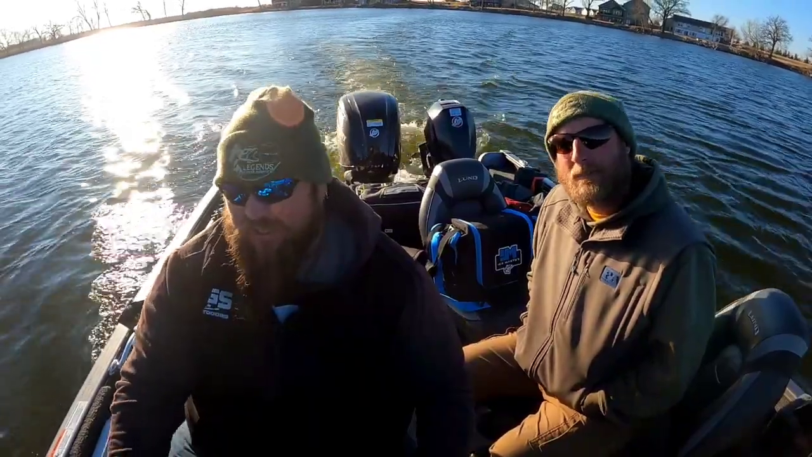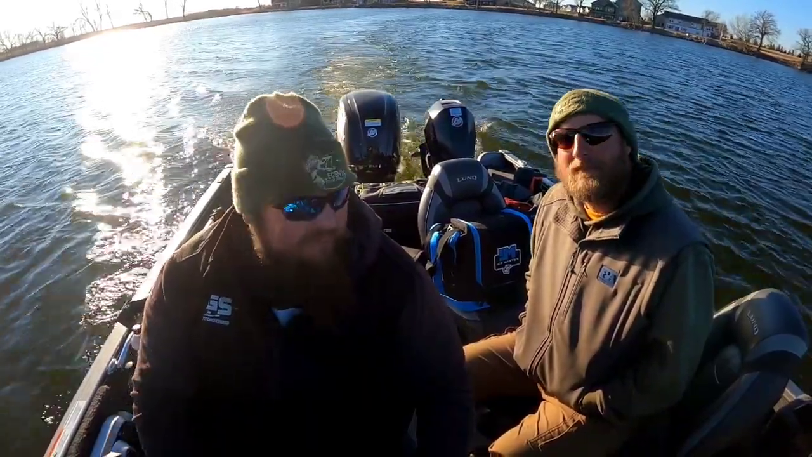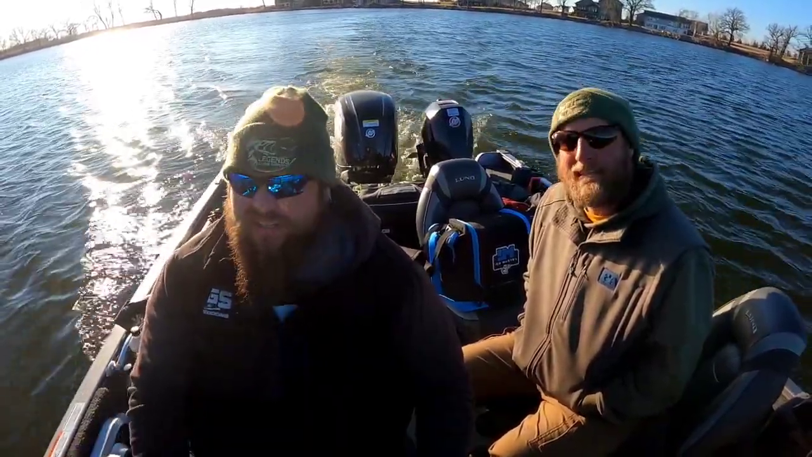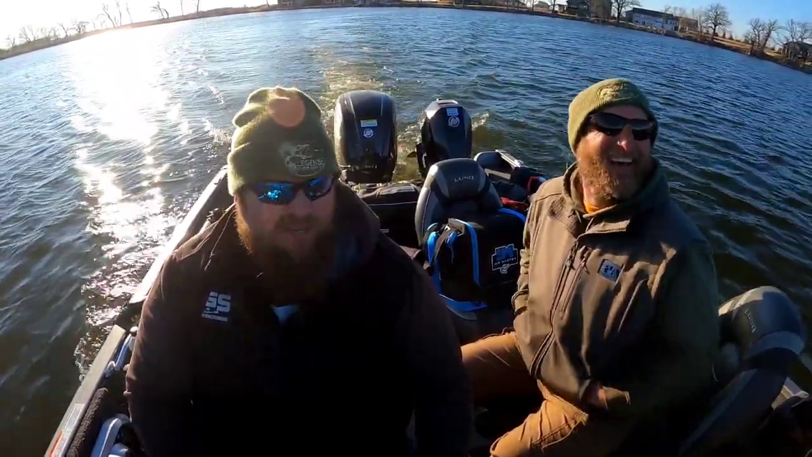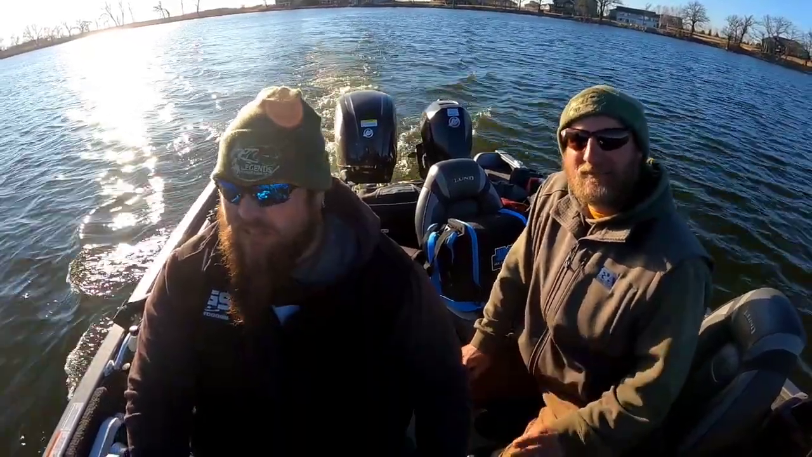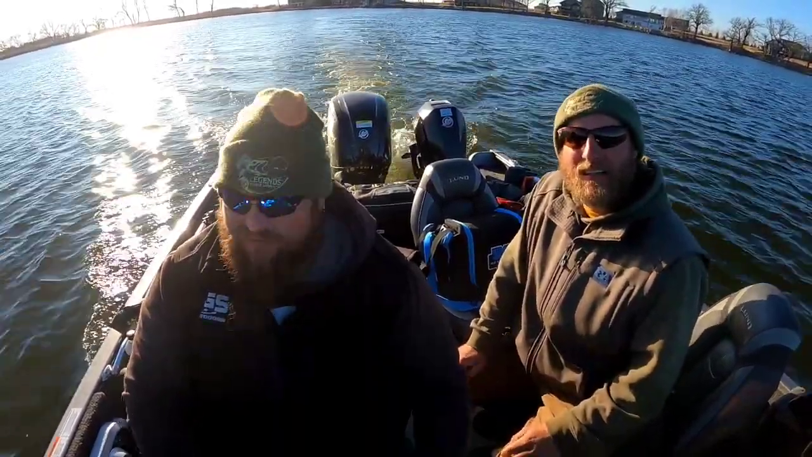But nonetheless, it was fun actually getting the boat out and being able to look around for different fish and see where they're going to start staging up for spawn. And having to fish around all the ice that's still on the lake kind of makes it a little tough because you can't really get to a lot of the spots that I wanted to anyways.